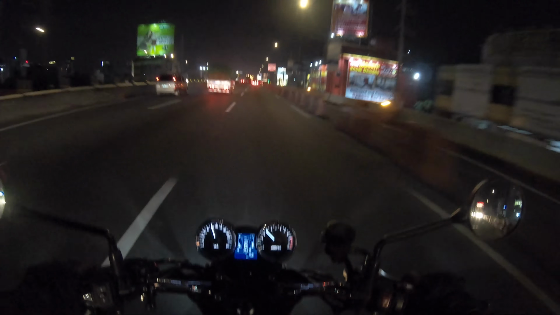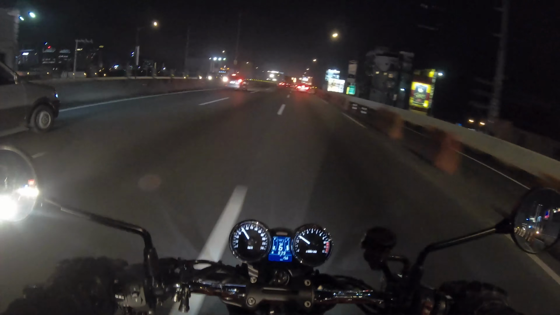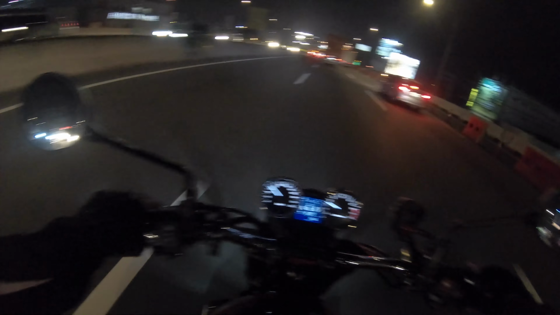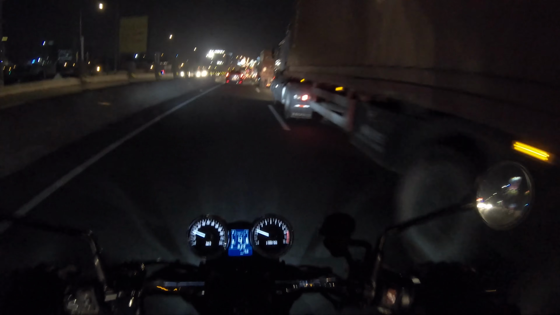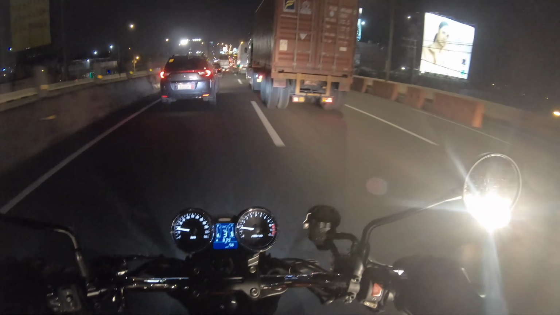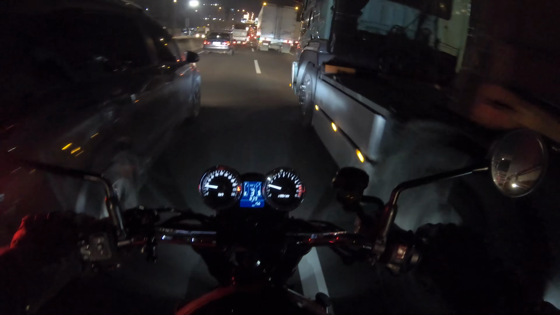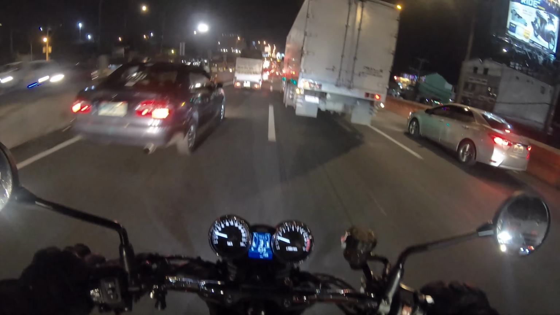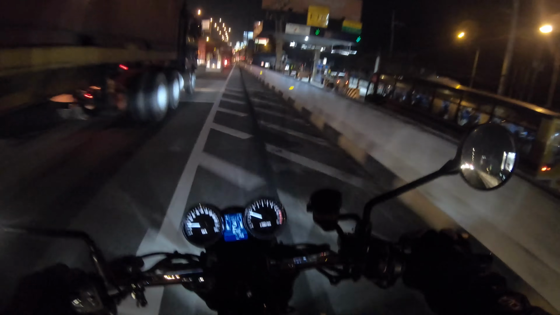I love it, guys. Look how this thing handles. I'm about to hit some dense traffic. And again, if there's any reason why I ride a bike, it's because of moments like this. I enjoy this as much as the twisties, guys, because it's somewhat payback to these cars that once bullied me when I was on an underbone.